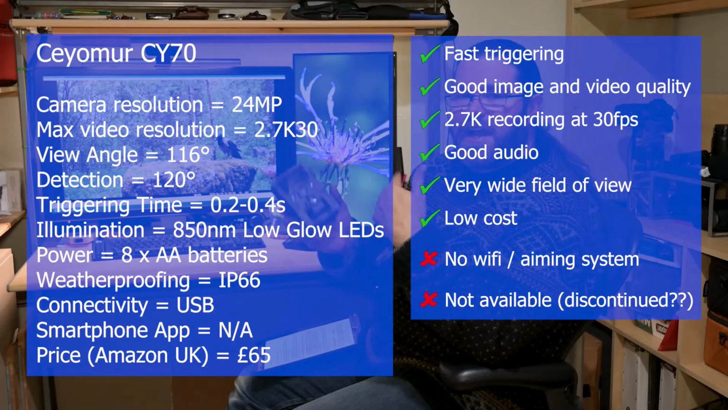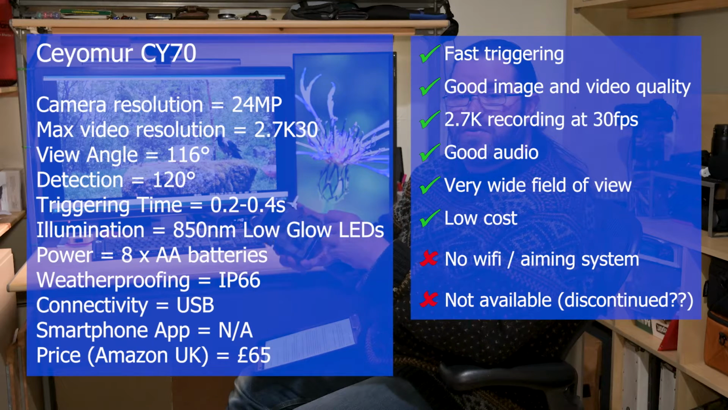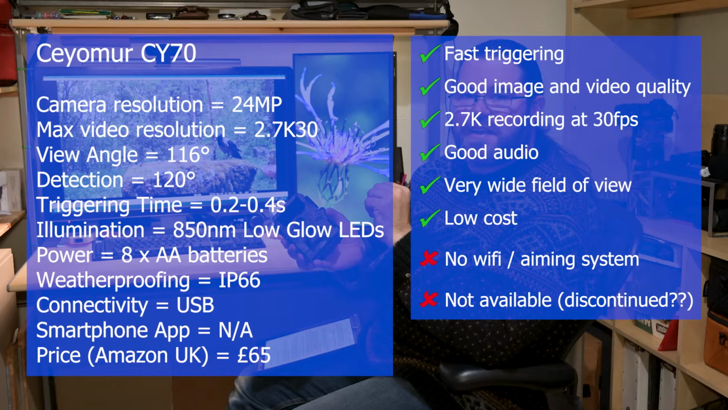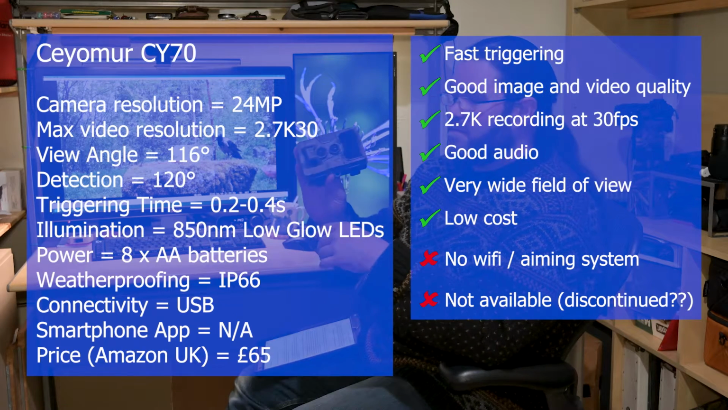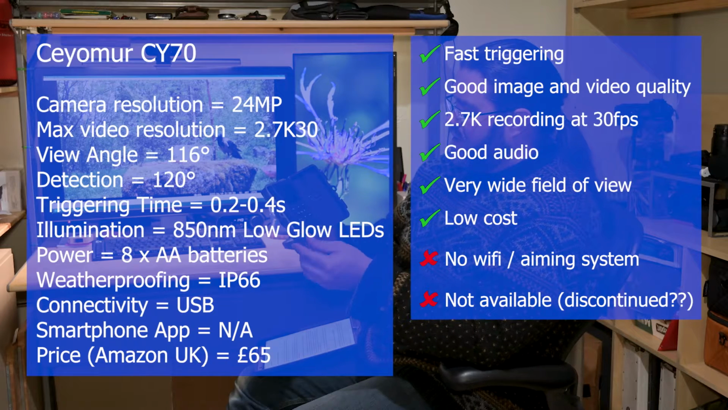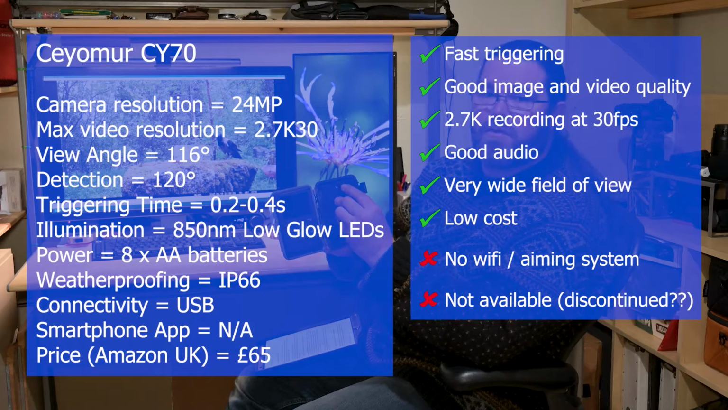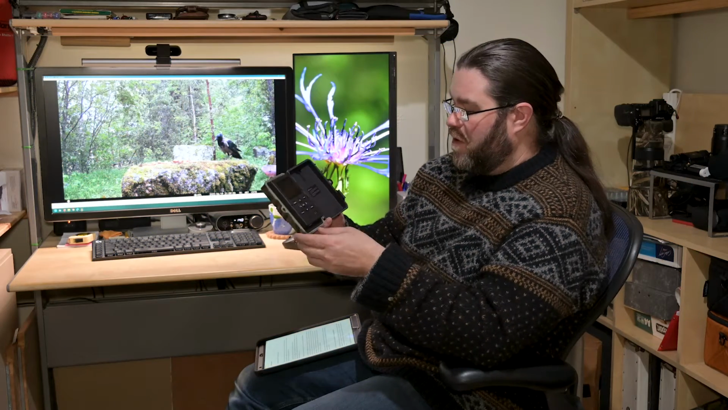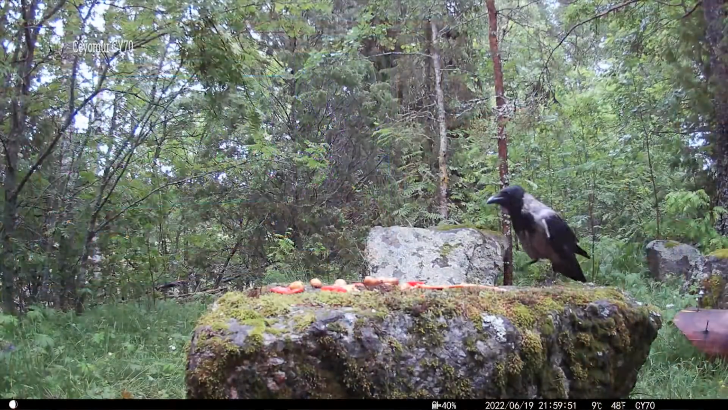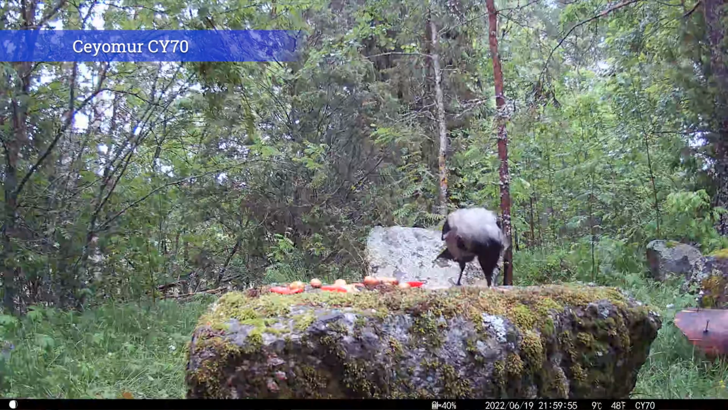So I wasn't sure how I could make a kind of individual video for this, so instead I thought I would just talk about it here, then get on with the review of the Wi-Fi cameras. So yeah, it's a very standard design. It takes AA batteries, can have 4 of them or 8 of them depending on what you want to do. Yeah, it's got nice intuitive menus, it's easy to use. I've got some of the footage from it here on the screen, so we'll play some of that.